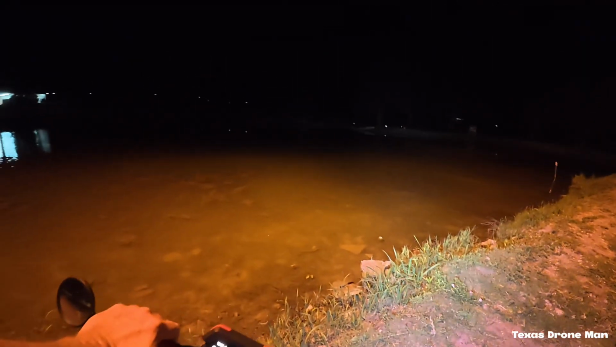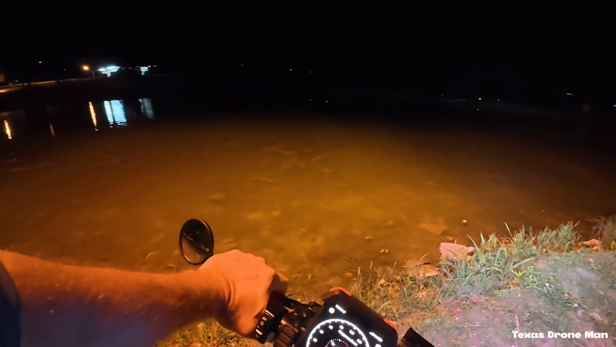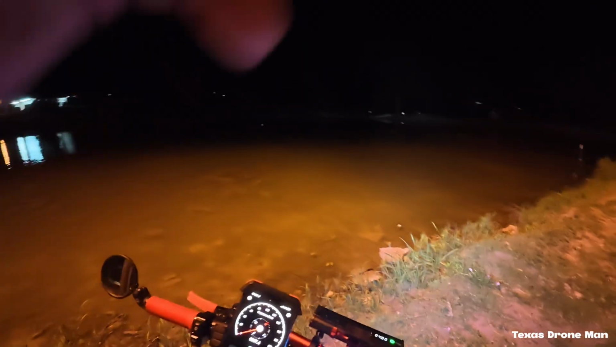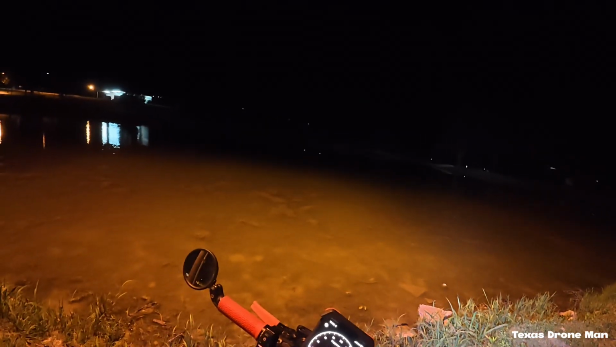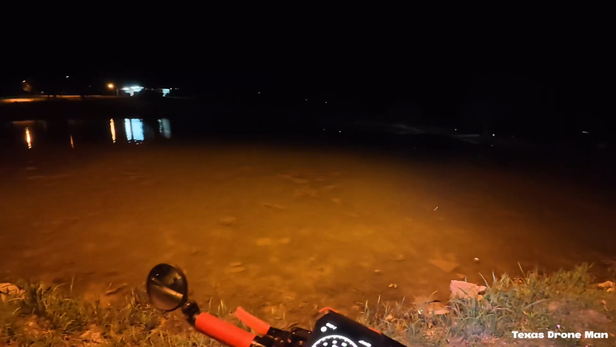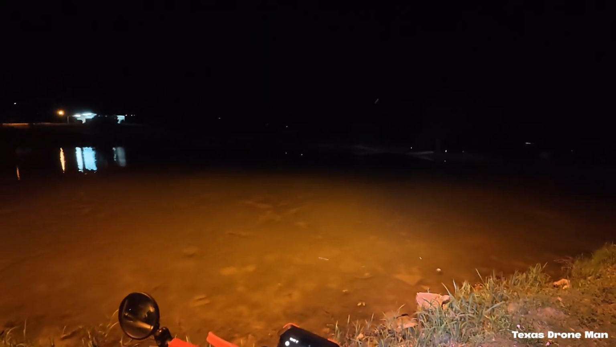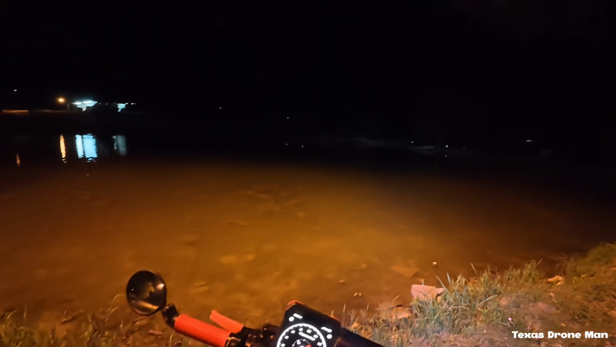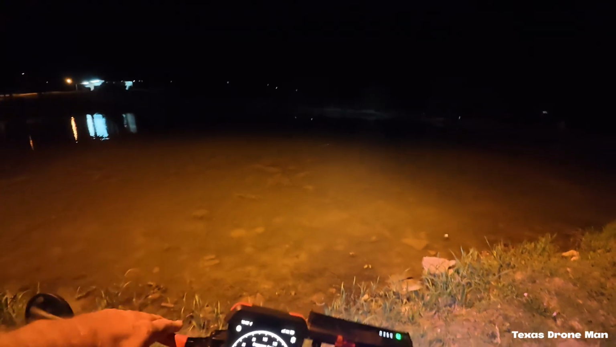These people are so stupid. Got trash floating in it, cans. All these people around here are heathens, man. People don't take much pride in the old town they live in. Sure, y'all can tell that by my rides going around this thing. Old crawdaddy, he's just sitting there.